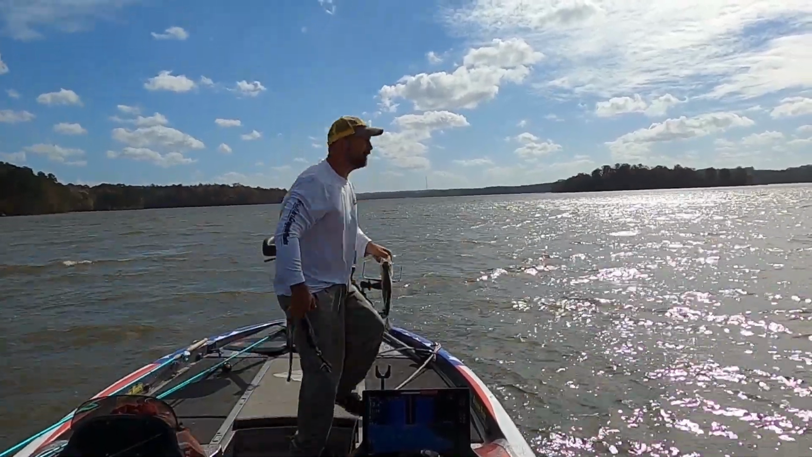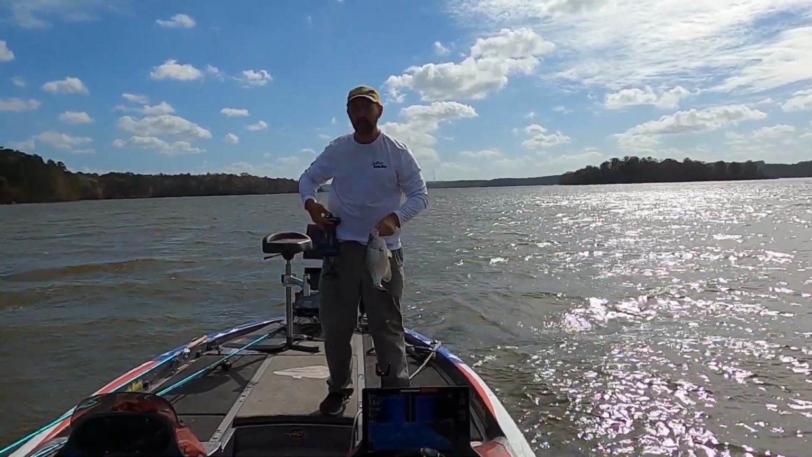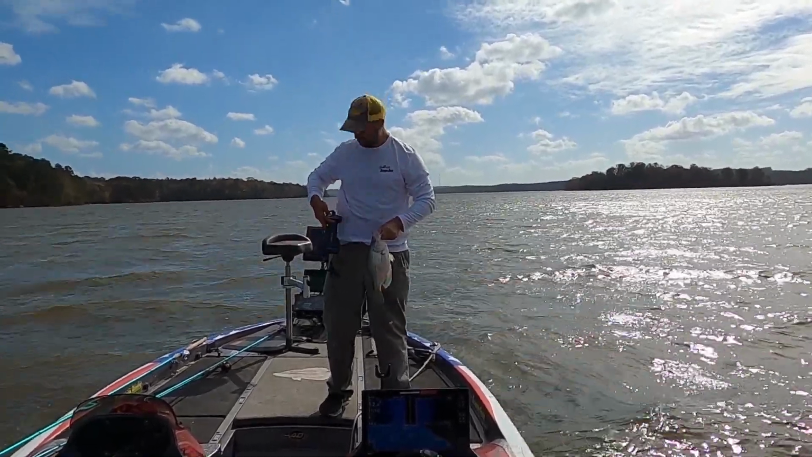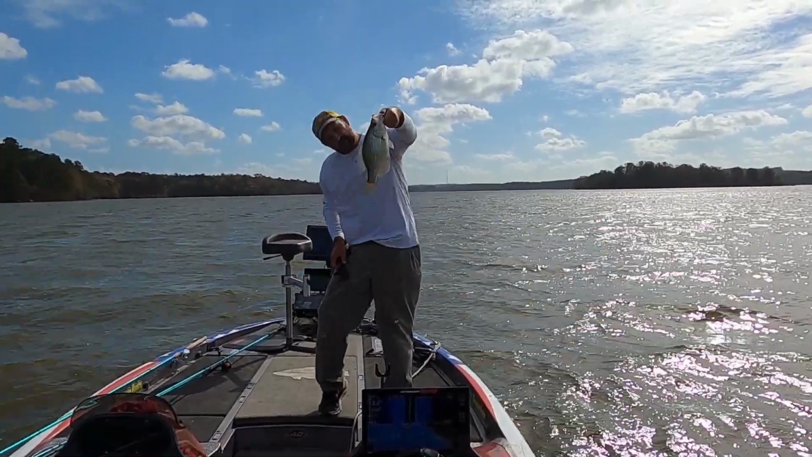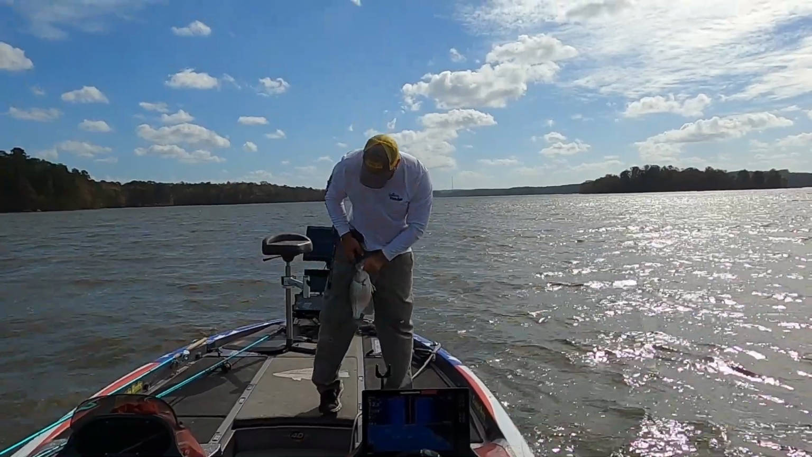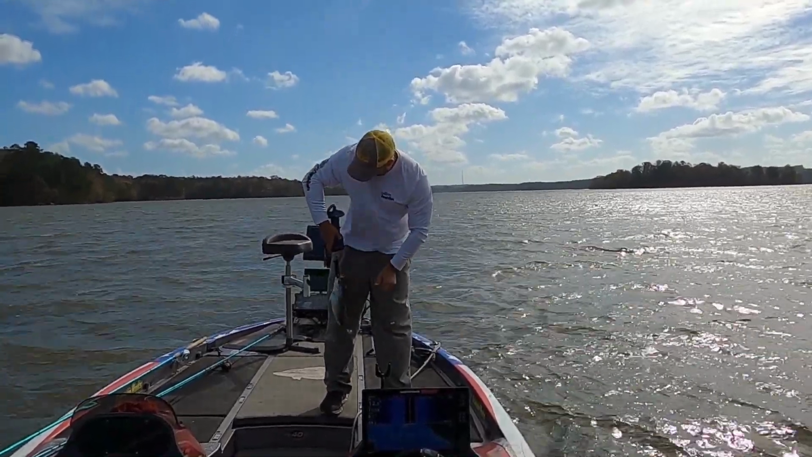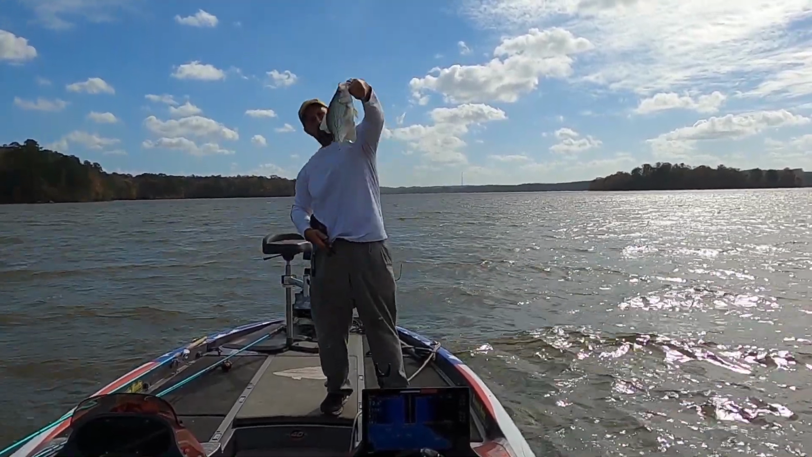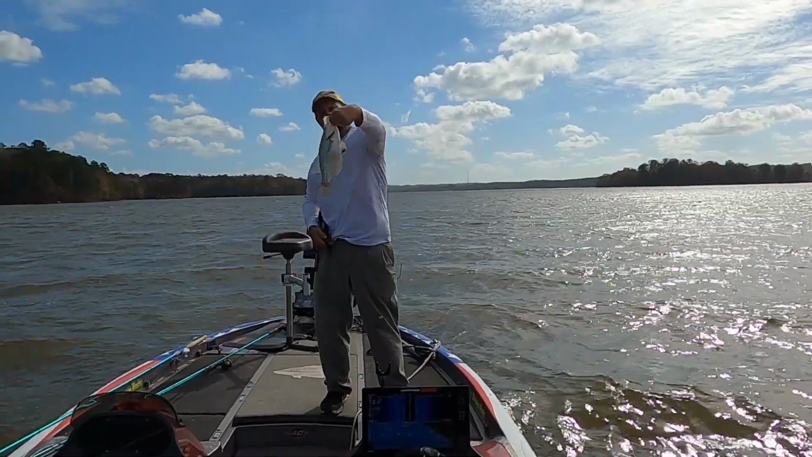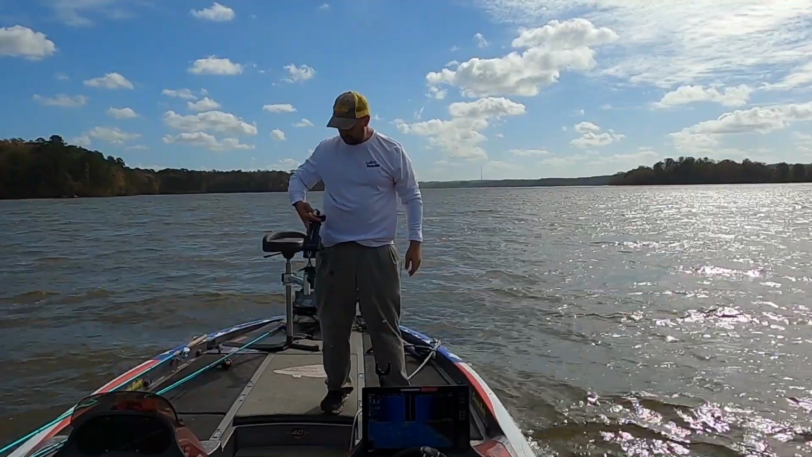Temperature's right. The scenery is nice. Leaves are changing. November the 5th. Out here just catching some slabs. Let's see what he weighs here. I don't know if he'll hit 2 or not. He's gonna be close though. Let's see what we got. 198. I knew he was close. Good fish. Look how thick they are. Starting to get a belly to them, eating all these shad in this lake.